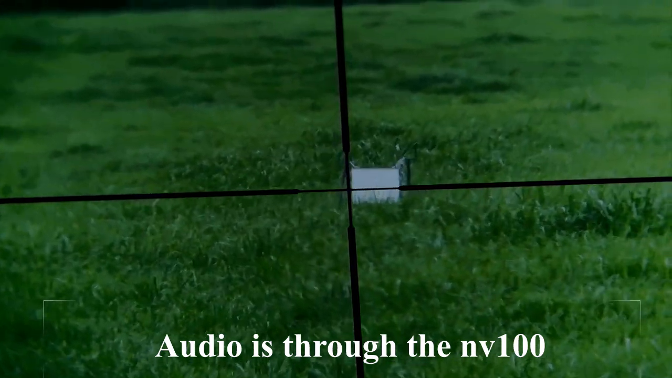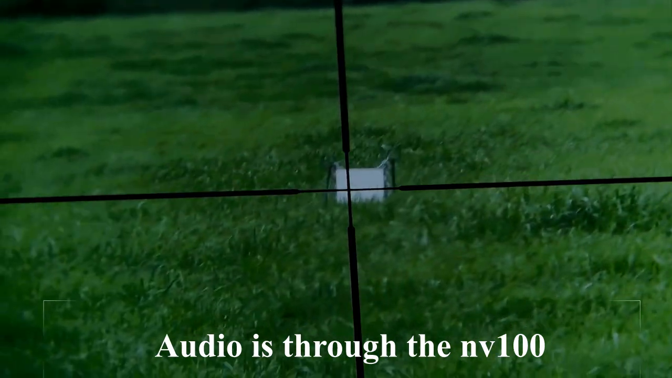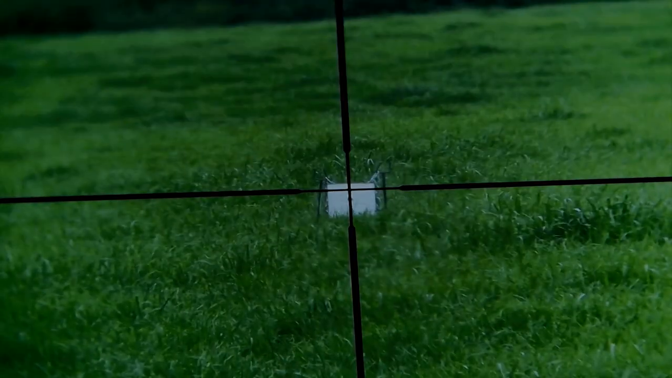Okay, this is it is about 8:30 and it's just starting to get dark, slowly getting dark, a bit overcast, and that target there is bang on 50 yards away. So just give it a couple of shots, see how it looks. Looks alright to me.